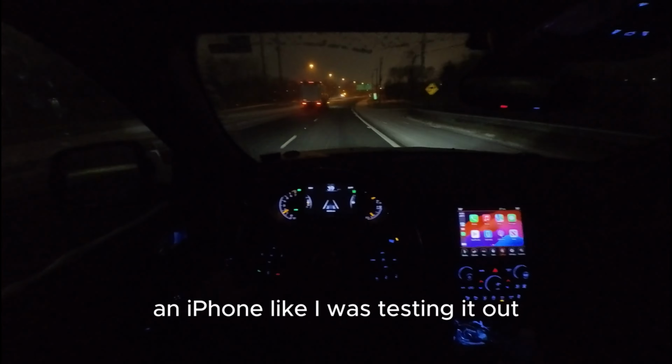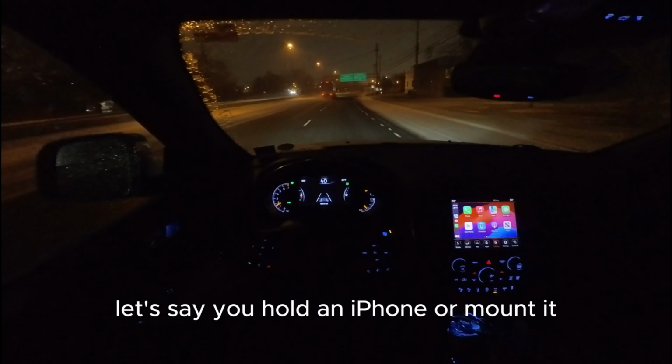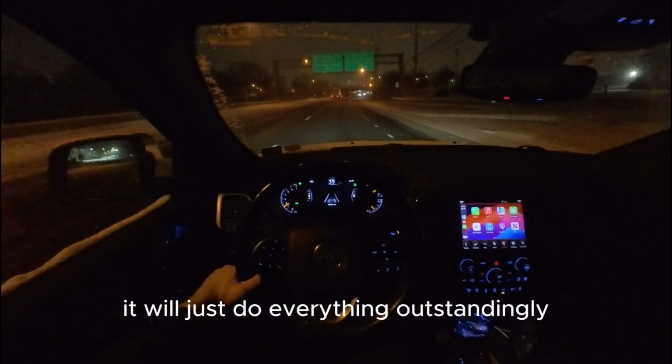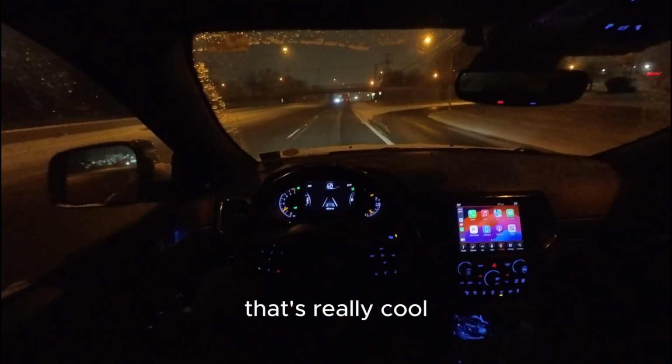Because, for example, an iPhone, like I was testing it out driving around, let's say you hold an iPhone or mount it, in full auto mode it will just do everything outstandingly, and I'm like, wow, that's really cool.